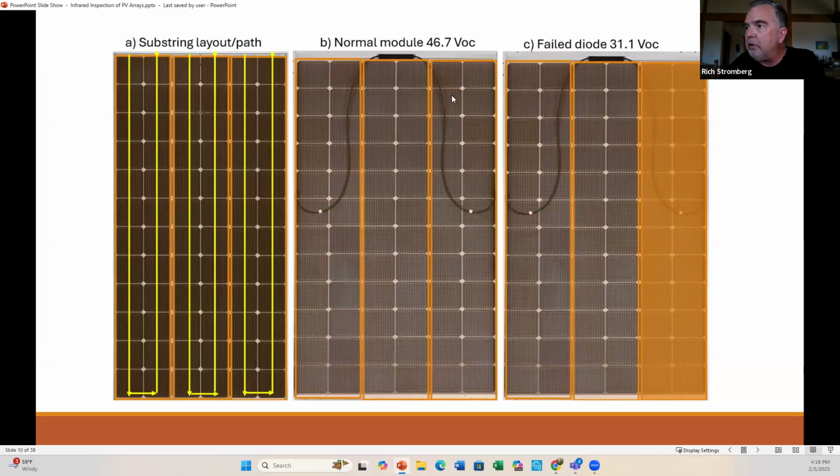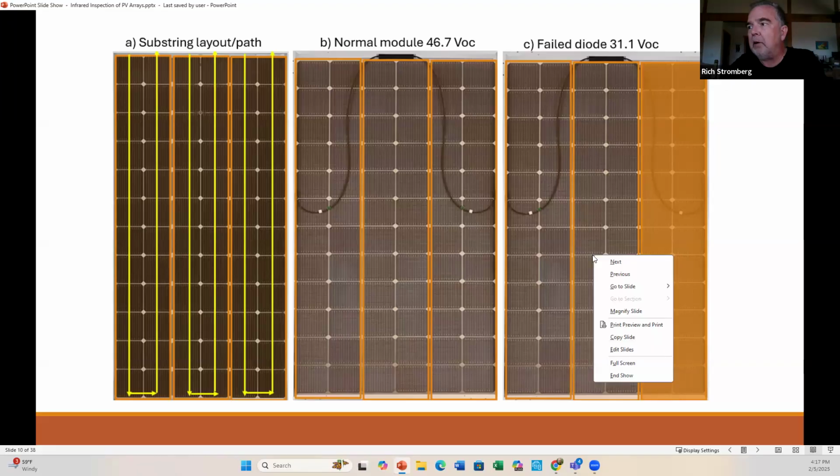So normally all these cells would be producing a certain amount of power, but here's one with a failed diode. One of the 3 bypass diodes is bad, and so this will actually see a few degrees warmer. It'll be about 4 or 5 degrees Celsius warmer than the other substrings. And when we use a thermal camera, we'll be able to pick that up.